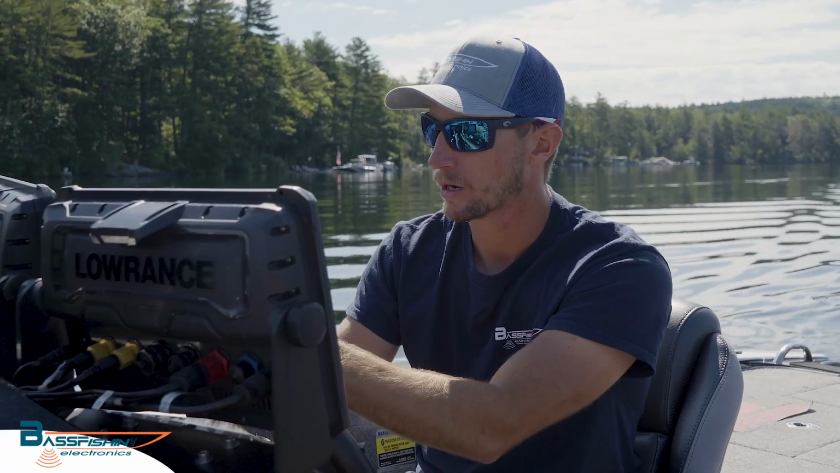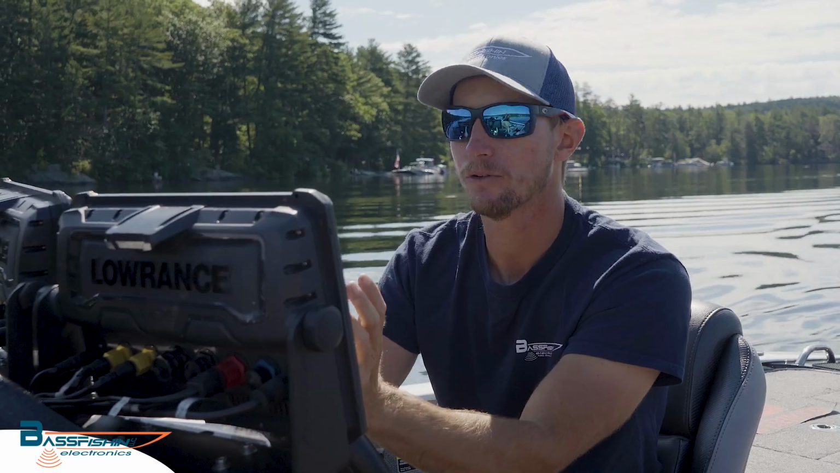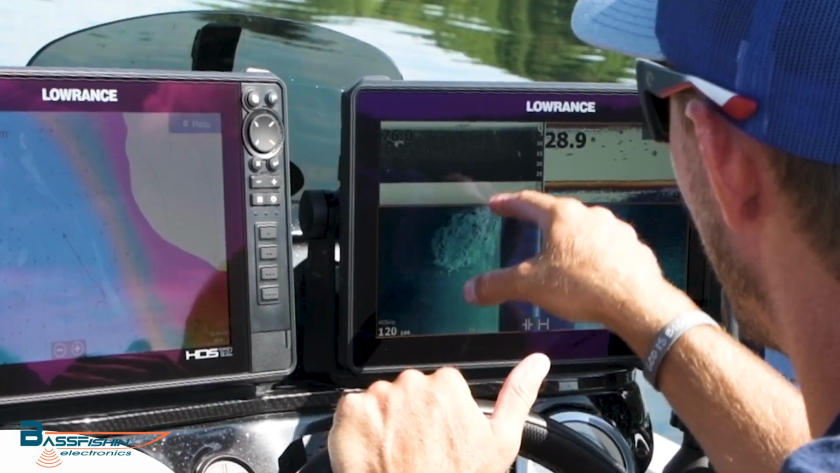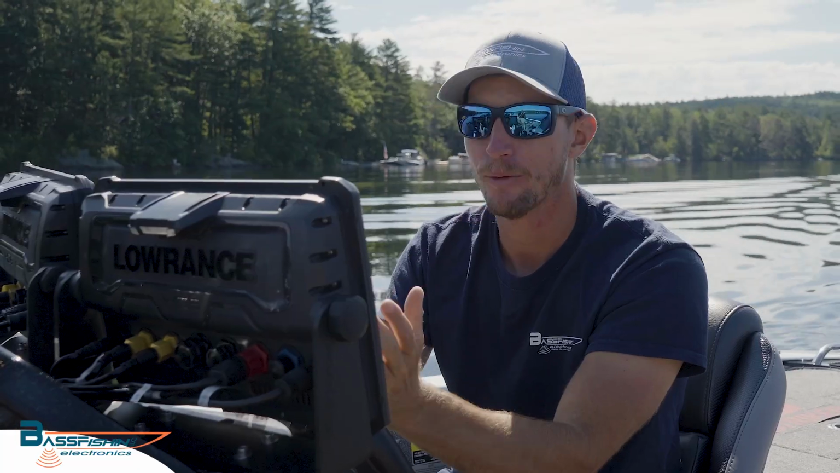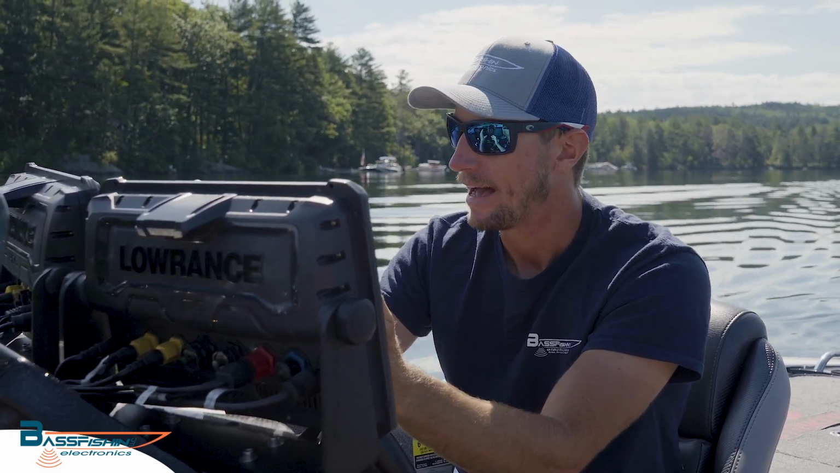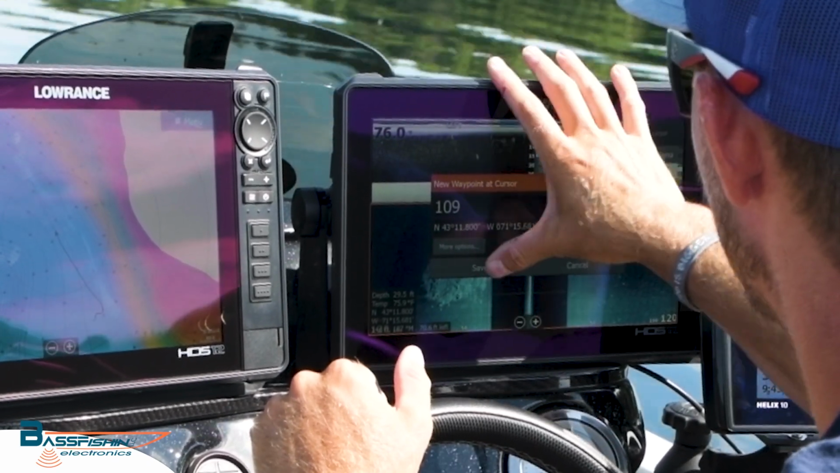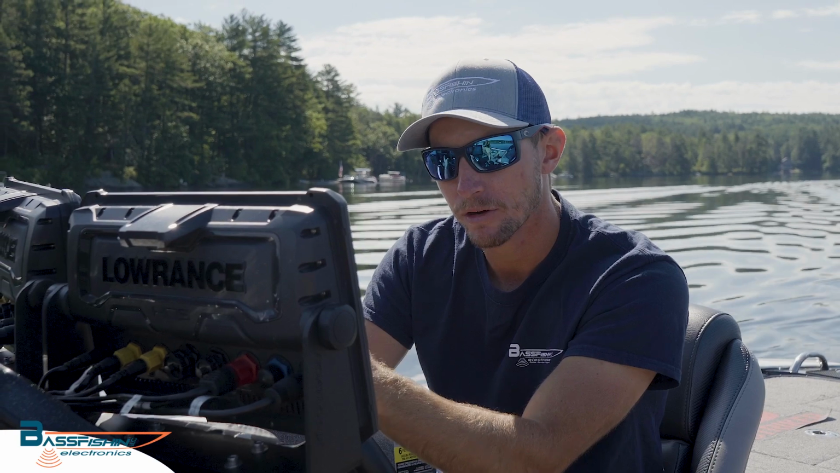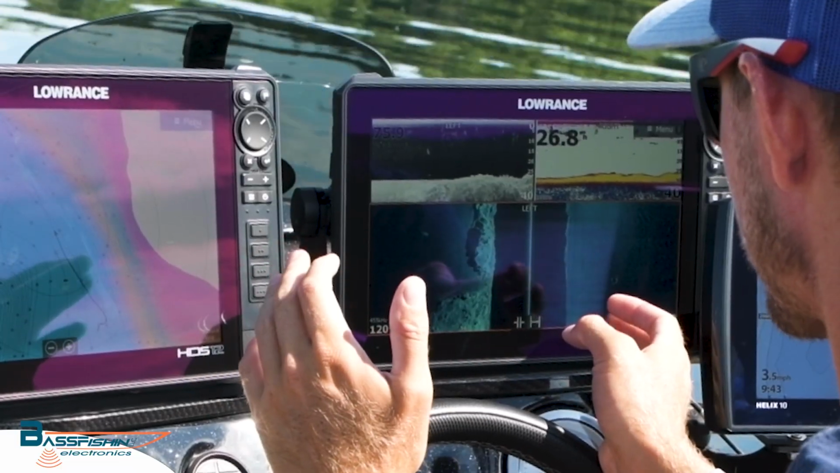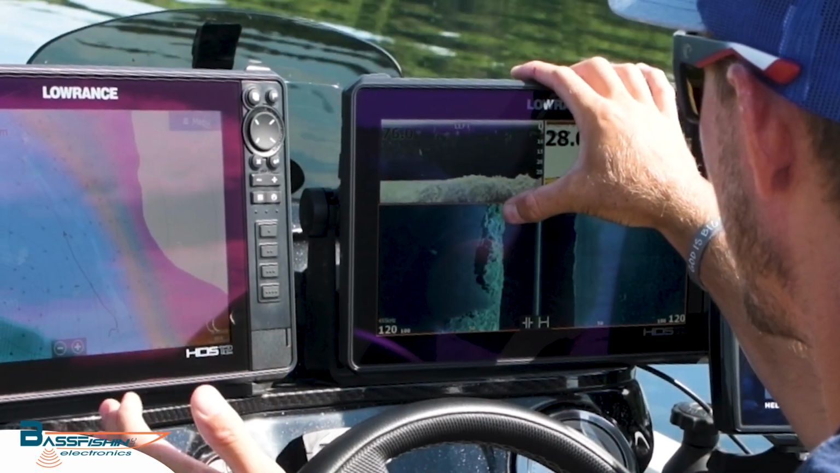All right, so right here we're coming up on this little rock strip. Now, in the past, before we had all this technology, I would pretty much put a waypoint along this whole strip. But now with all this 360 imaging and live sonar, I pretty much put a waypoint at the beginning of the strip, maybe one in the middle, but I'm pretty much just outlining the structure. So that gives me a broad idea of where it's at on my map.